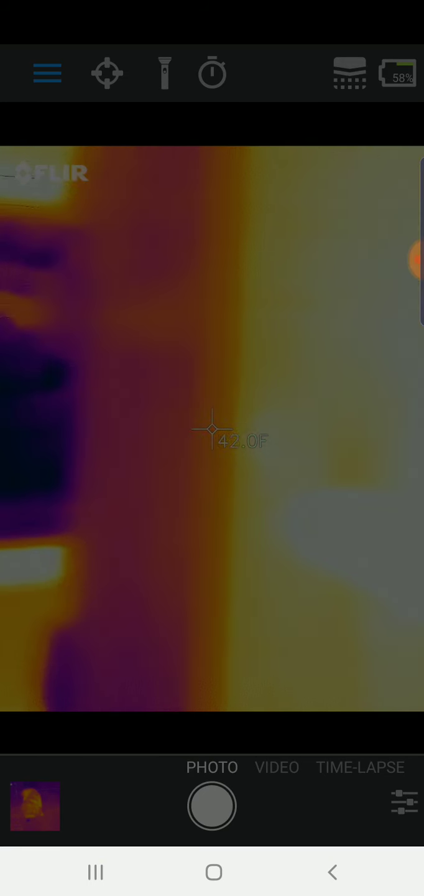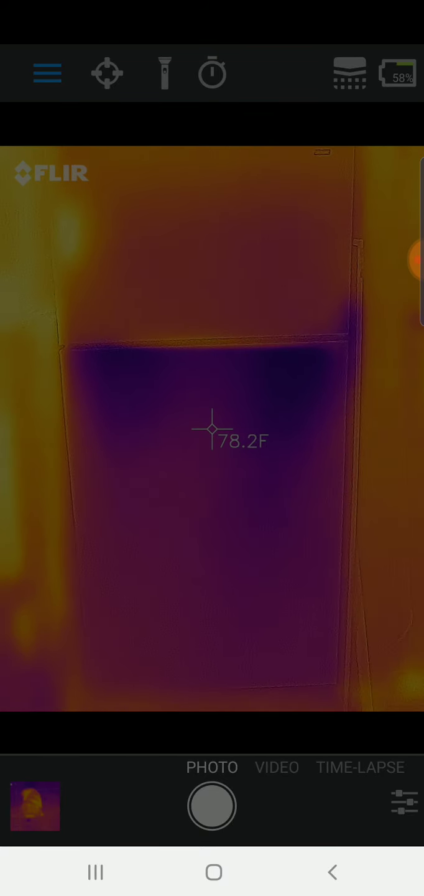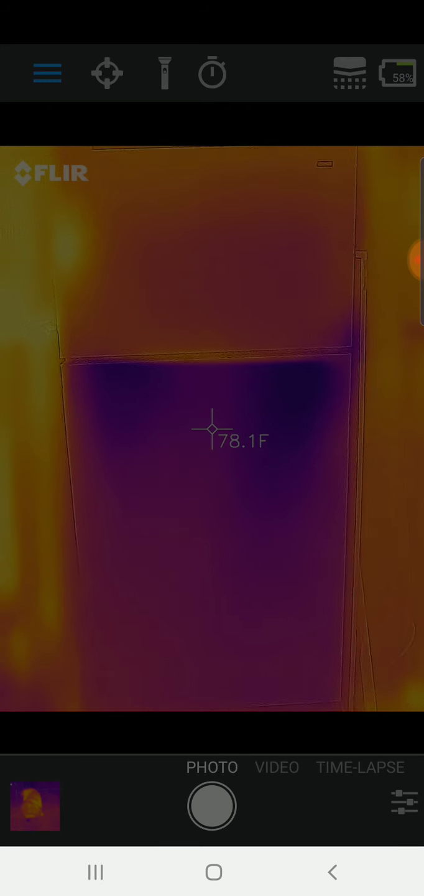So that's using the FLIR One camera to take a look at my freezer and fridge. If you don't have your own thermal imaging camera, then this can at least give you some insights. If you want to look for the coldest spots in your unit, look for the areas where the air inputs are, and then also avoid the doors. And probably the drawers in there, like I showed, are going to be a good place to keep things you need to keep super cold. So look for that flow of air through your unit, and then place your items that need to be coldest around where the air is flowing into the refrigerator section.